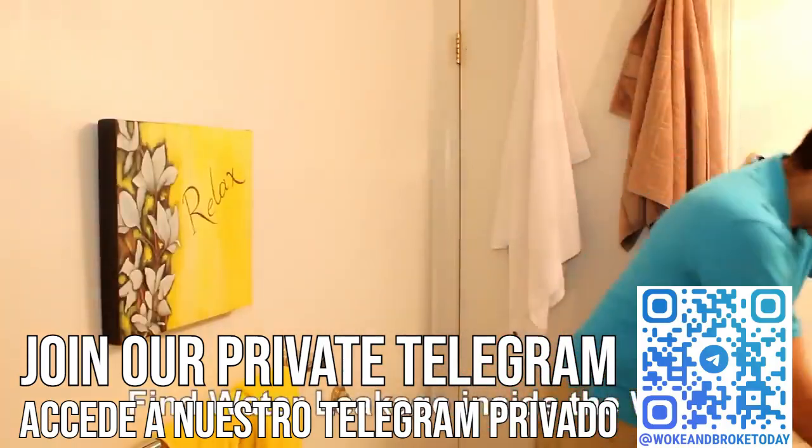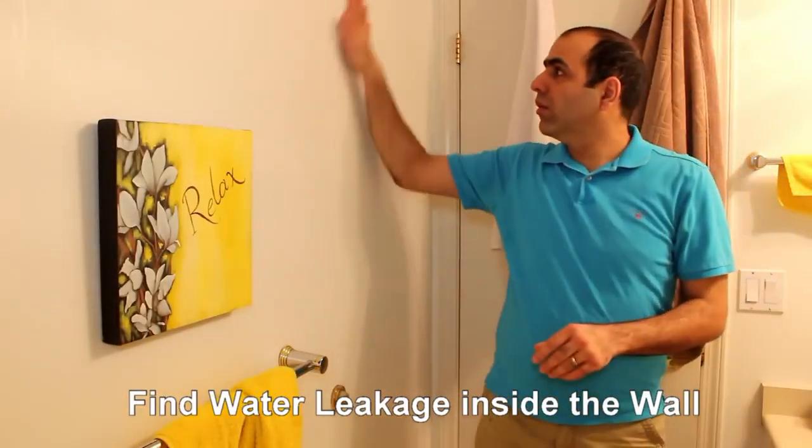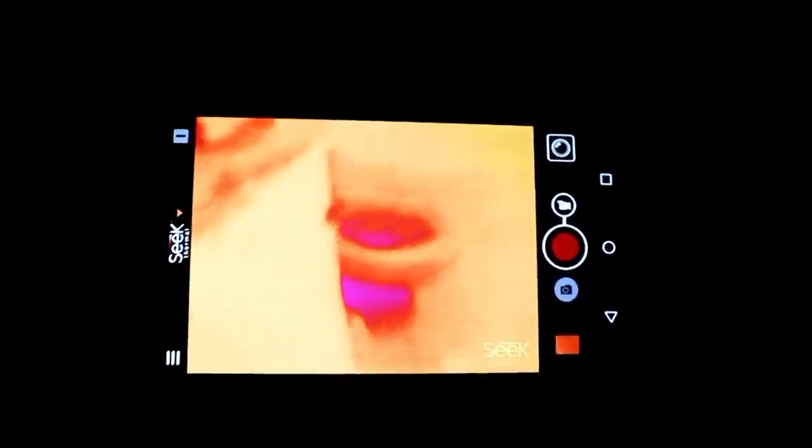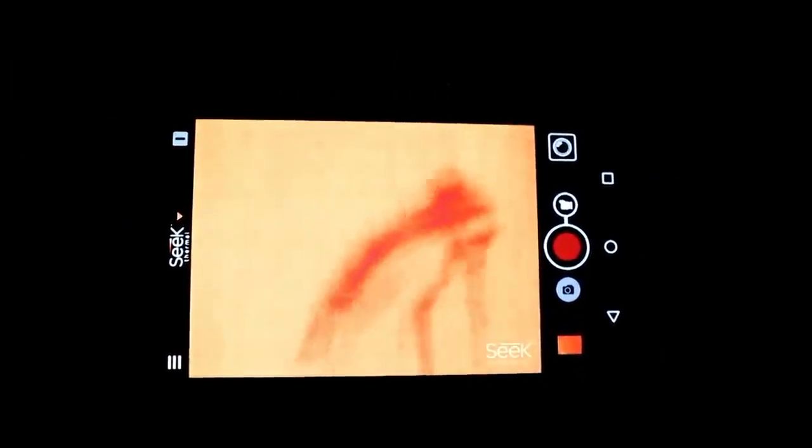With the thermal camera it's very easy to see where the water was leaking inside the wall. For example, if I wet my hand and touch the wall, you can easily see that. Let's go inside the dark washroom and see what we can find. If we look at the wall, we can clearly see that those watermarks are colder and darker than the rest of the wall.